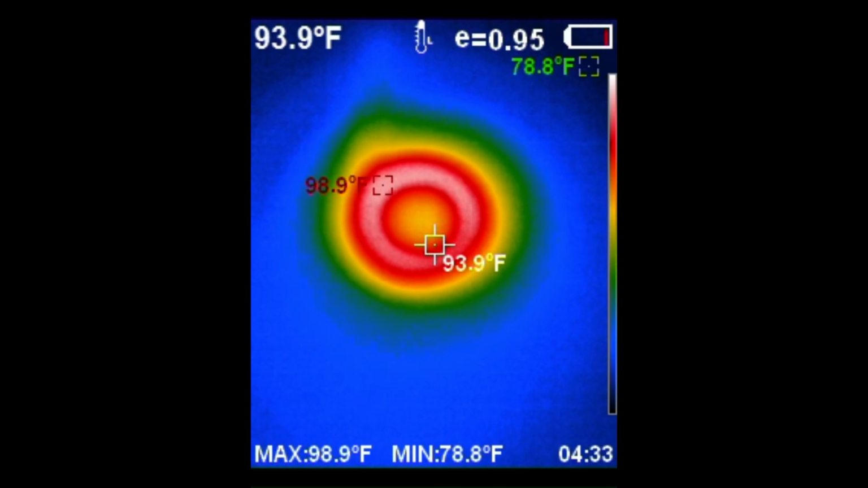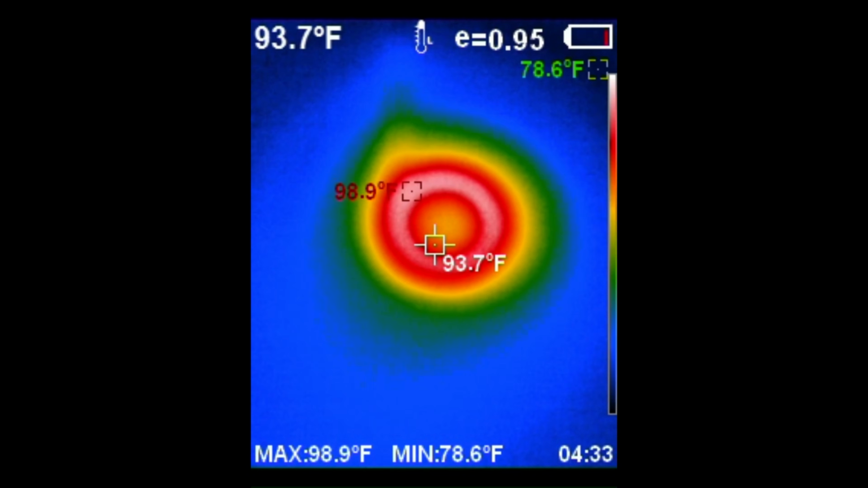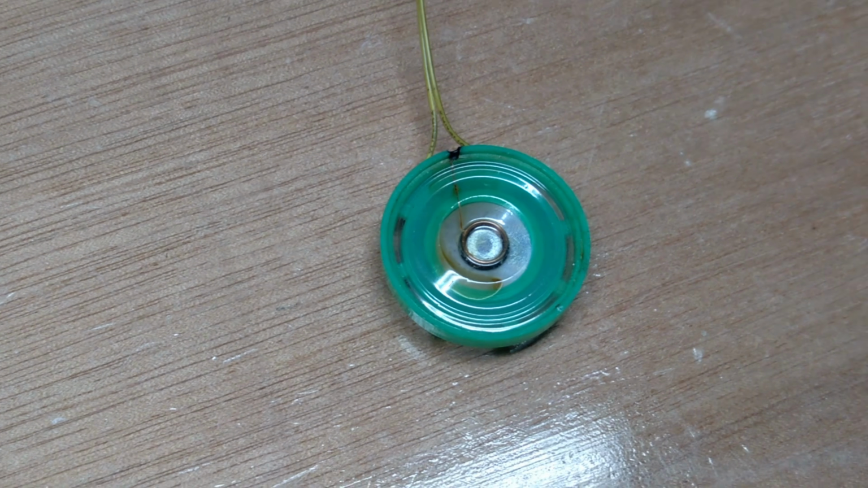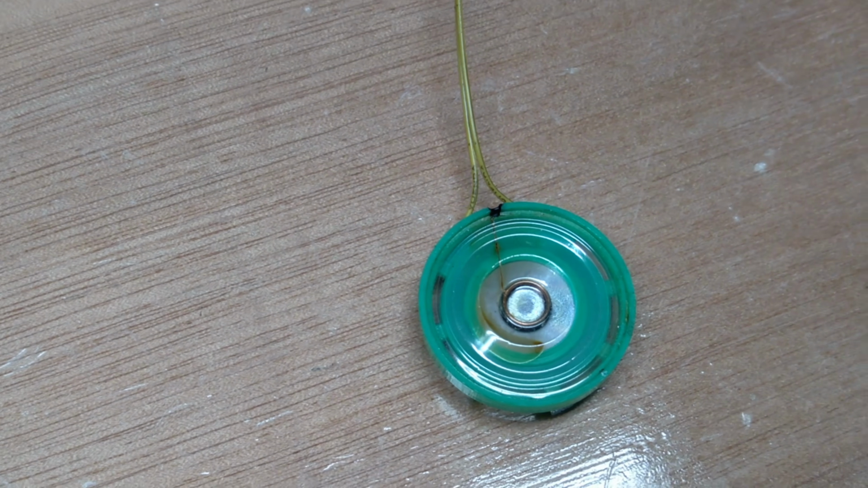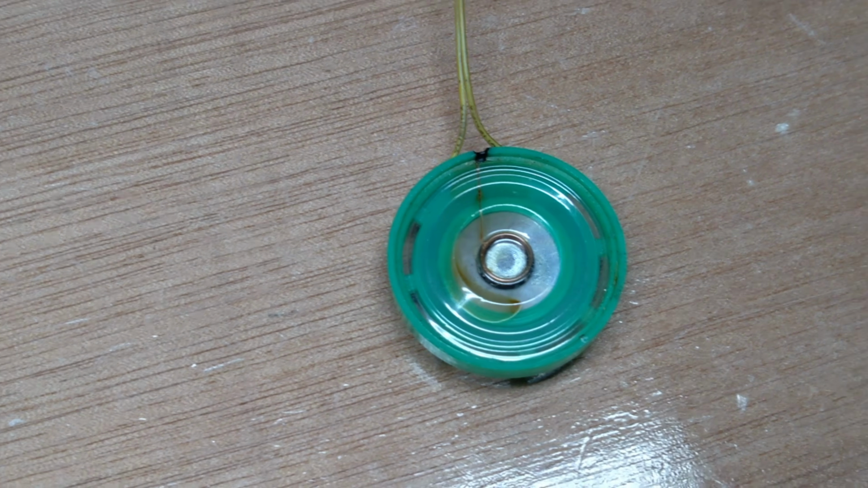And finally, for 10,000, temperature is lower. It's going down as we increase the frequency now. It seems like as I was increasing the frequency, it was getting hotter, but then at a certain point, it kind of stopped getting hotter, and then really high, it actually was lower.